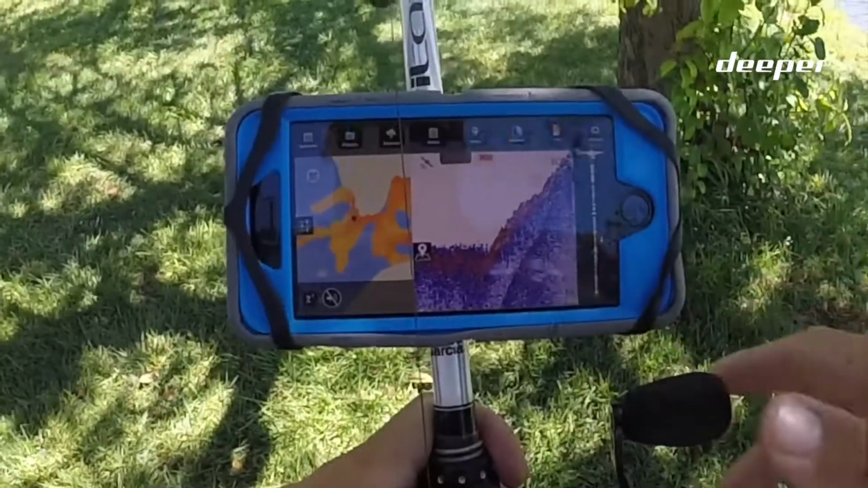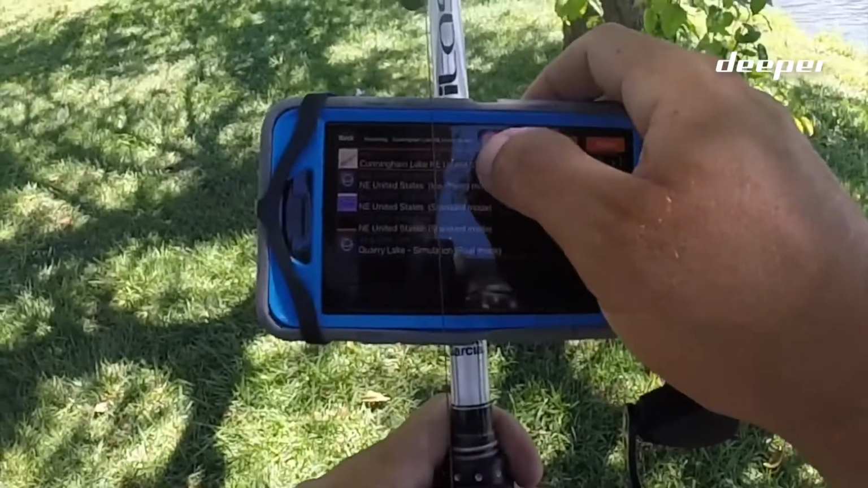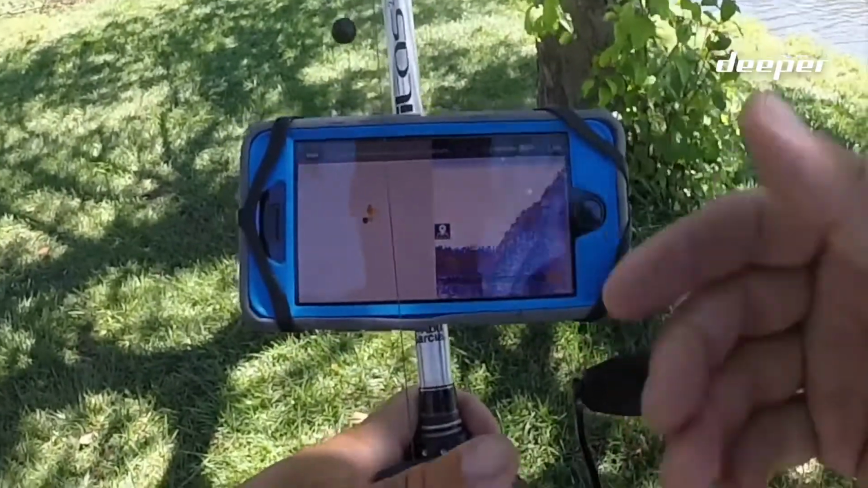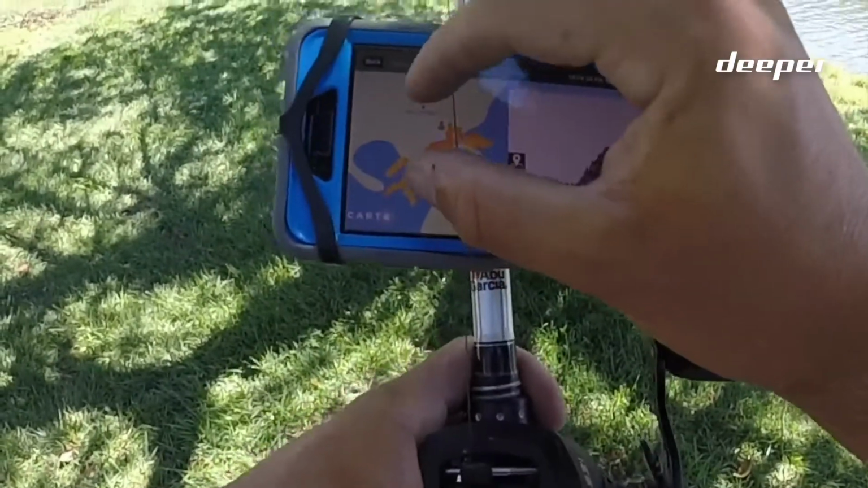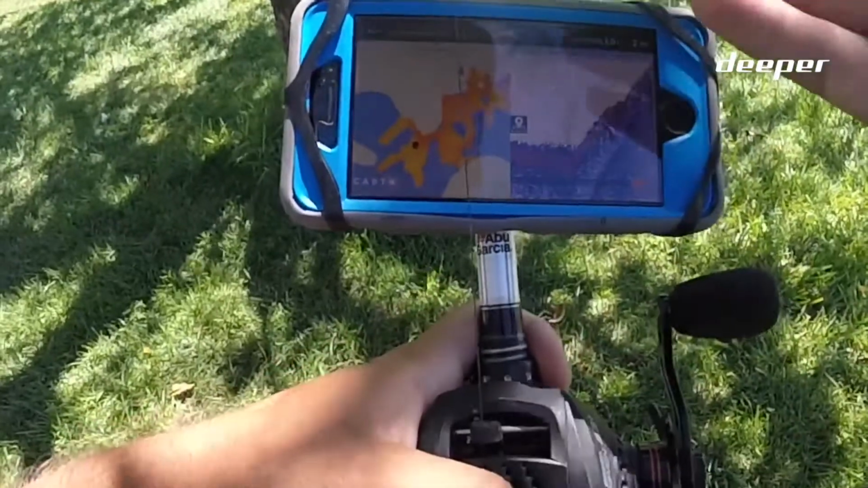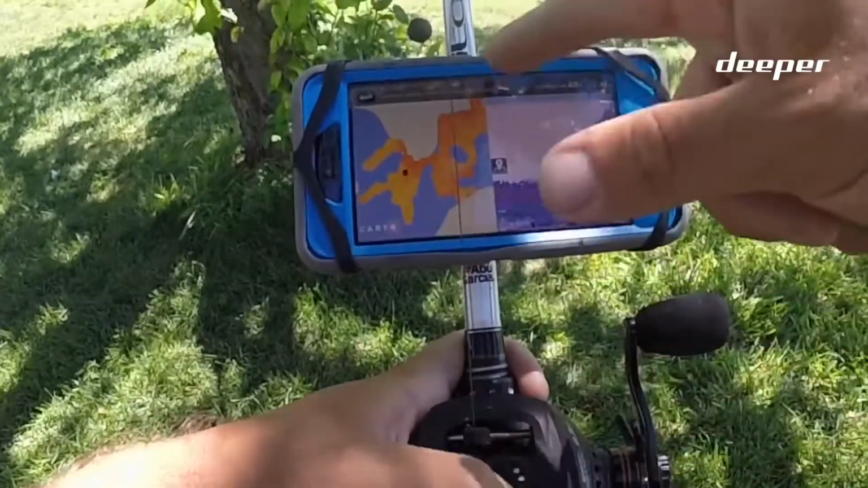All right, so now that we've cast the Deeper around for about 15 minutes, let's go take a look at the history. And this is awesome. It actually records exactly where you're at, your trip, everything. And here we go. This is the arm I'm in right now. Let's zoom on in. Like I said, I've only been doing this for about 15 minutes, but we've already gathered a bunch of information as far as a contour map.